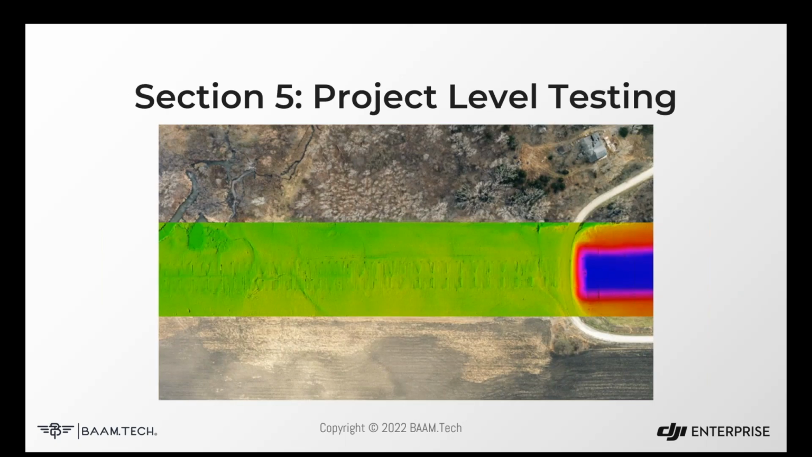So that is the L1 over time. Next, we're really going to dive into a project that we did with George Butler and Associates for Kansas Transit Authority back in December of 21. And this will show some of the relative accuracy of the L1 system.